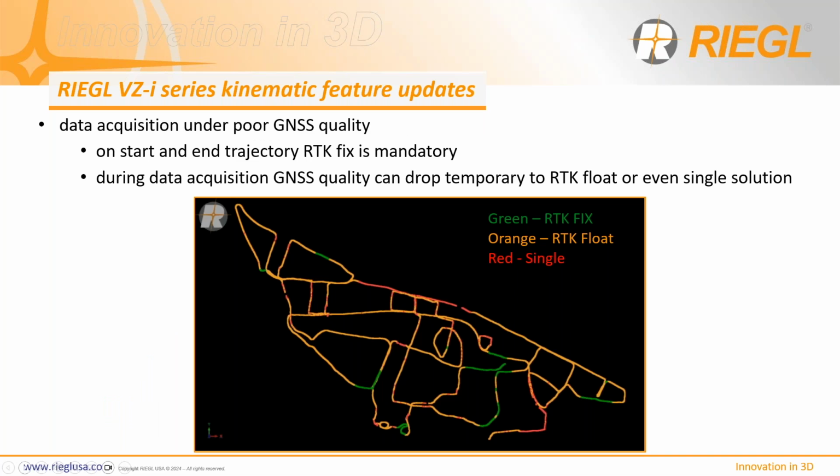Next, here is the same project. We do allow customers to scan in areas that have GPS floats, and also single GPS as well. But still, please remember that to begin a project, you must have RTK fix, and to end a project, you have to have RTK fix.